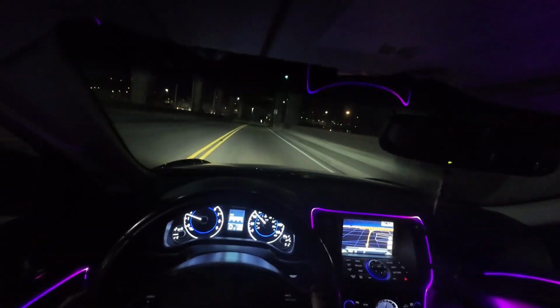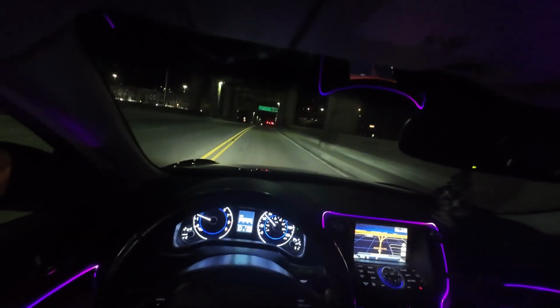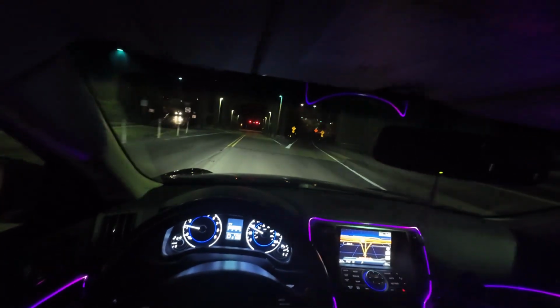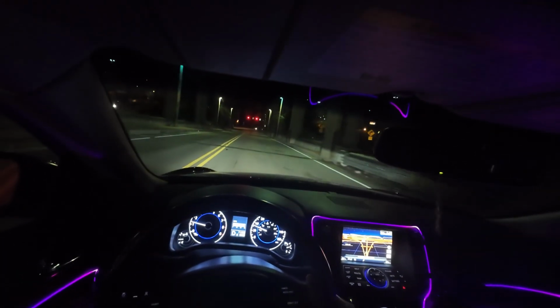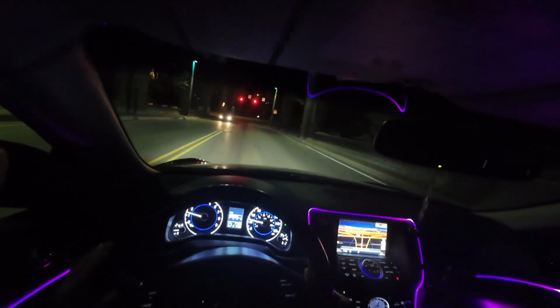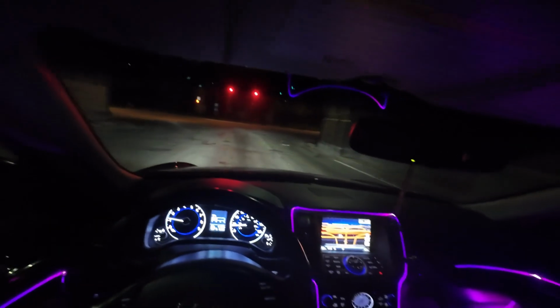It's just music. Trying to roll up all the windows. Now when we do the pull the other way, chat, it's gonna be a little more difficult because cars be coming off the highway right there. So we just gotta hope there's no cars in the way.